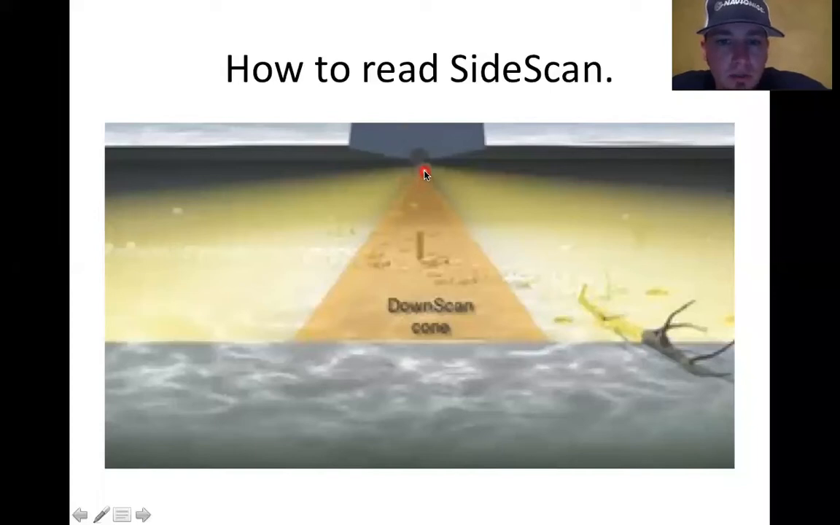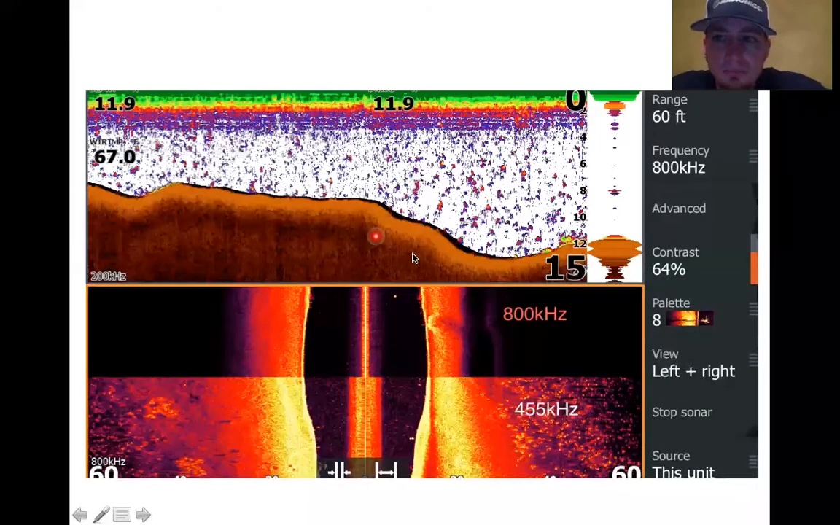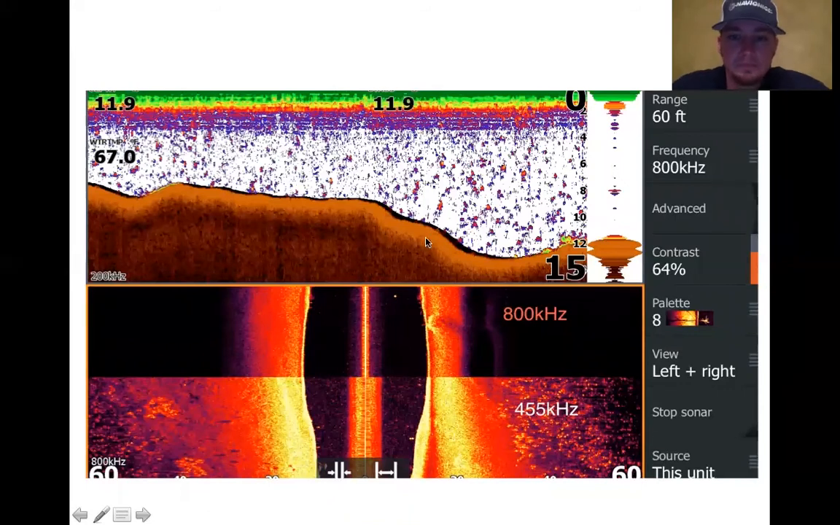All right, so this is your down scan in this cone angle right here. Hold on, I'm trying to use this thing.